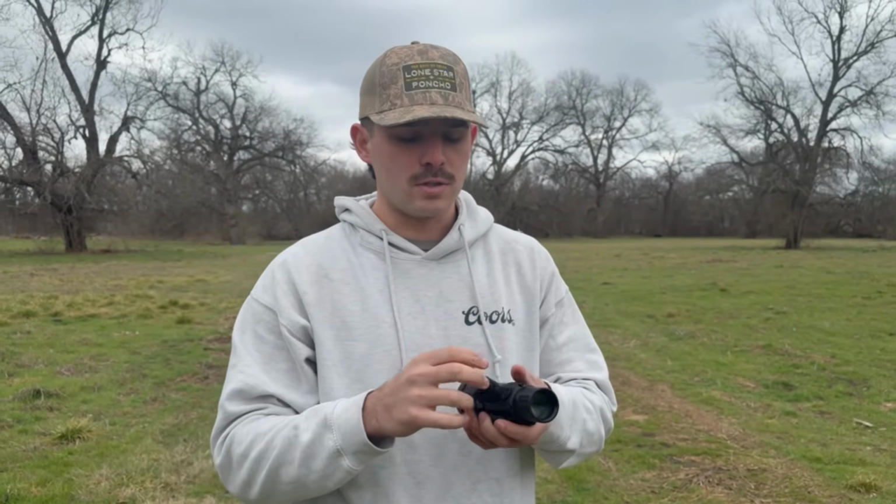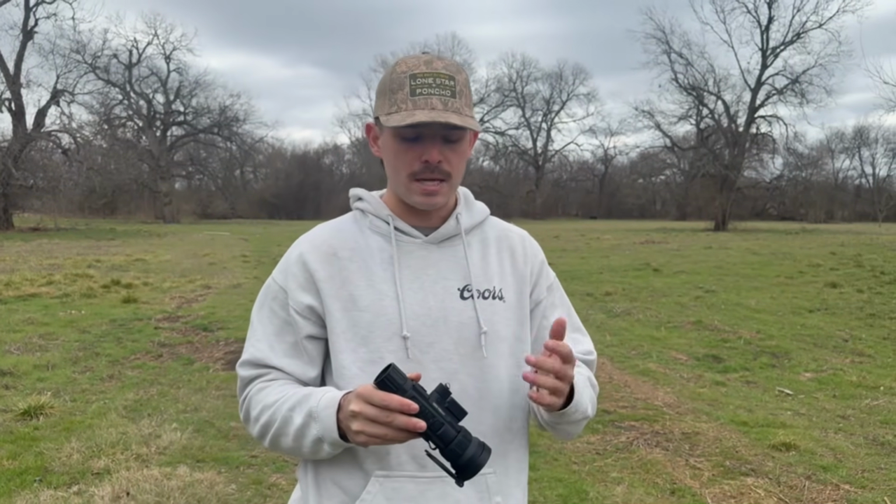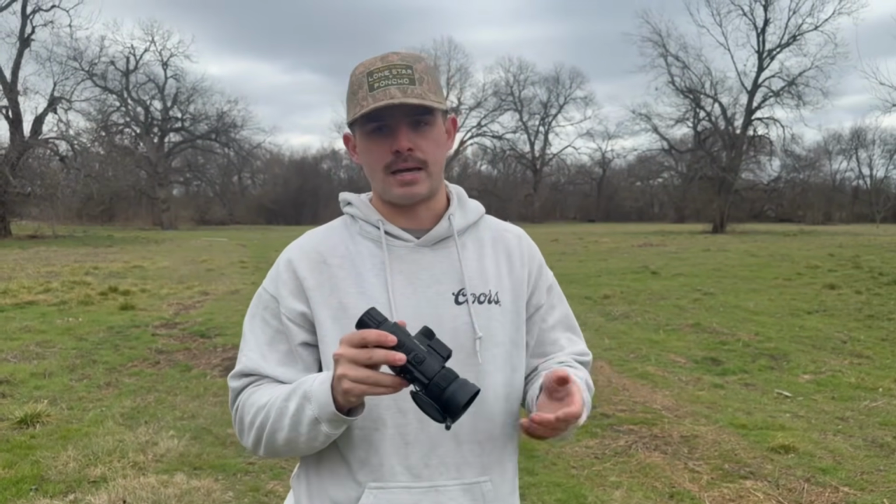Having this tether, you know, if you have gloves on, if you're just in the dark and you drop that cap, it could mess you up, especially if you have a coyote coming in, if you're around hogs, whatever it may be, because then of course you got to figure out where your cap is. The problems are endless there. So I do like that they put that tether on there. That way, if it does slip out of your hands, if you have gloves on, whatever it may be, that cap will just hang down to the side of the scope. You go, oh, okay, put it right back on.